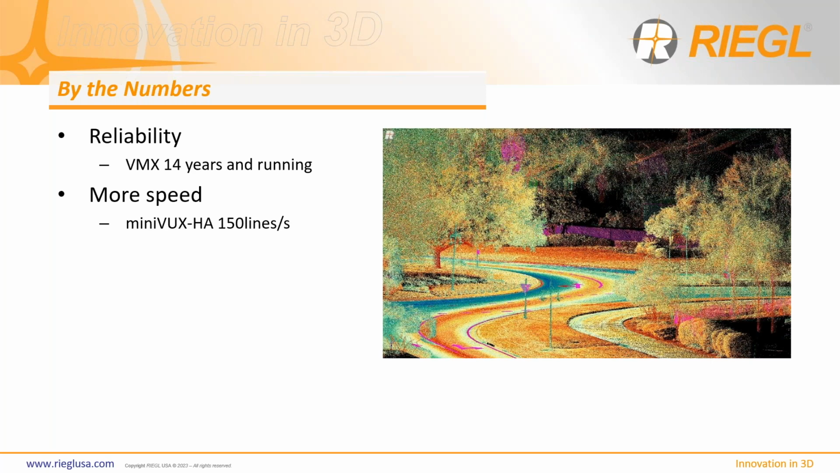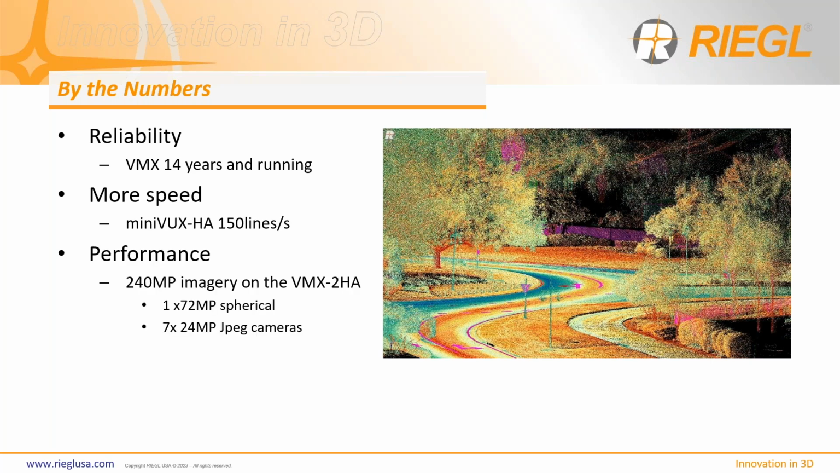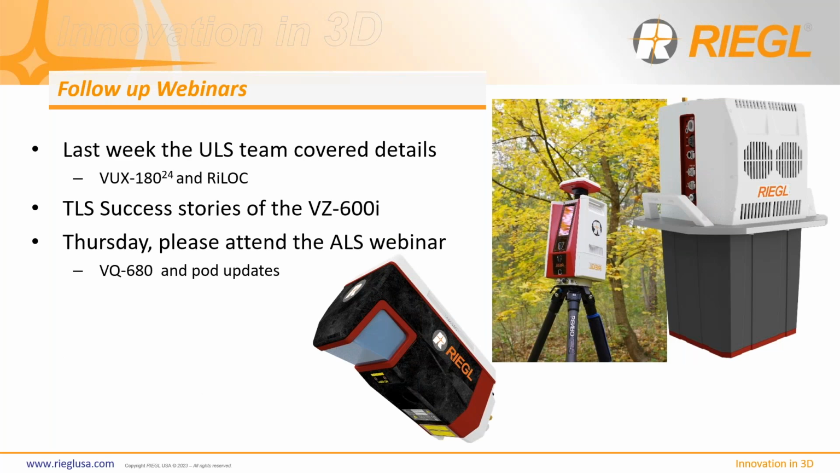150 lines per second is the new scan rate maximum for the Minivux HA. We can now deliver 240 megapixels of imagery in one pass on the BMX 2HA. That includes one spherical 72 megapixel camera and 7 24 megapixel JPEG cameras. Beat that. Flexibility. You have one camera type supported by 3 different systems. Not too shabby.